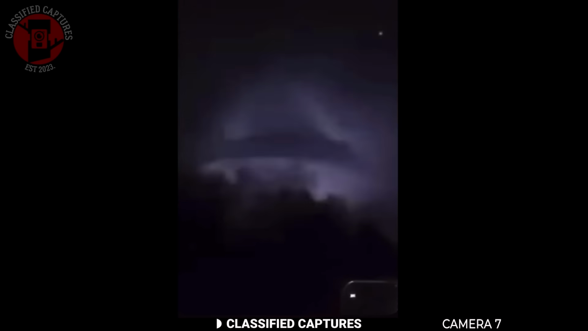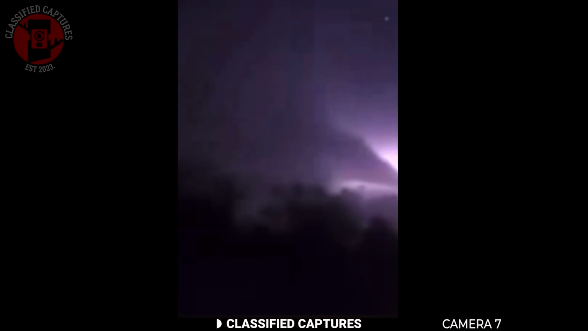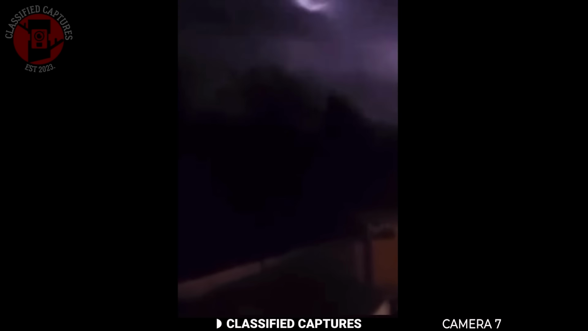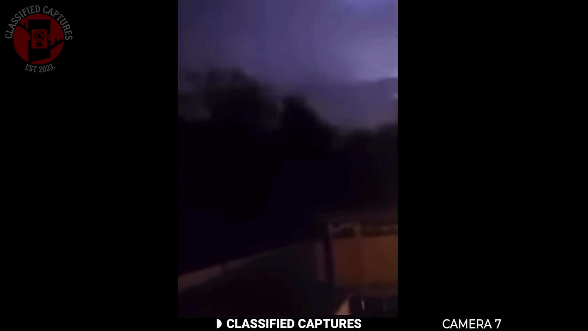A family in Texas captured this footage and shared it online. There were lightning flashes lighting up the night sky, and as they were filming, you can hear them talking about what they were seeing up there. Some said they saw the shape of a tornado, others claimed it looked like a massive ship moving across the sky, and another said they could make out a giant creature. When the lightning lit up the clouds, a figure seemed to appear behind them.